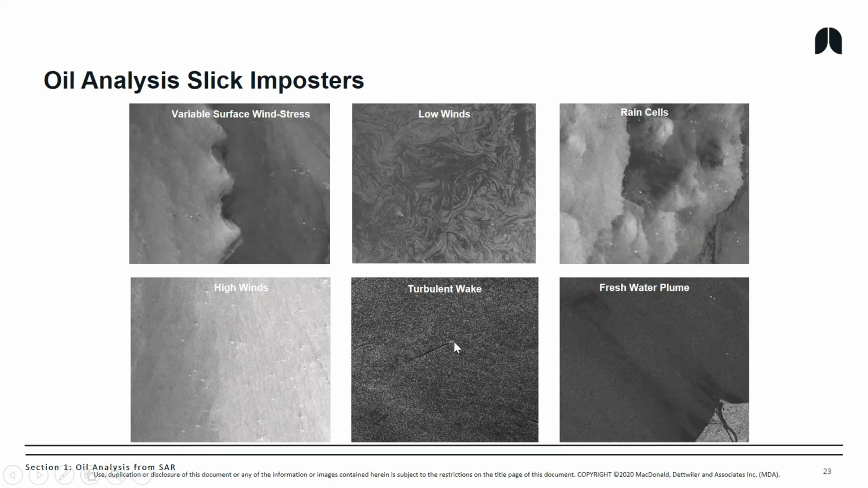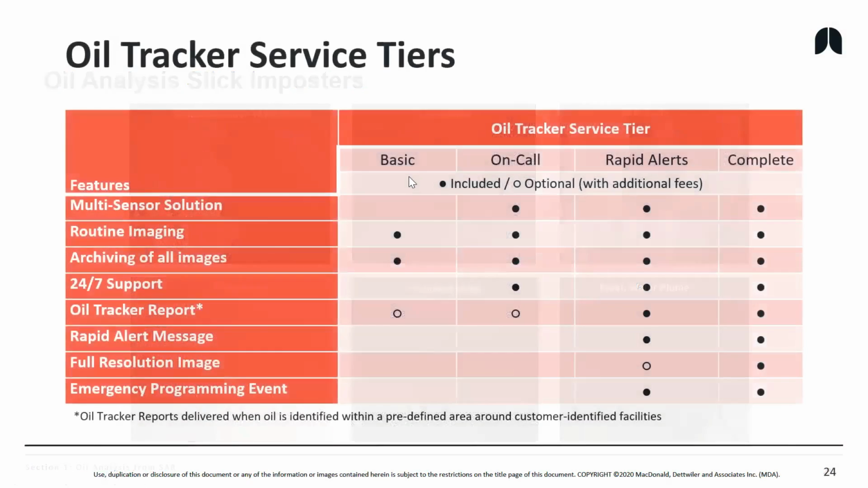You can even have turbulent wake through a rough sea that looks like an oil slick or a bilge dump, but it's not. And then you have freshwater plume effects from the effluence of natural waters coming into the ocean. So there are a number of things that we really watch for and are experienced in identifying, so that you don't end up with erroneous interpretations. And we work carefully with customers through all of this to make sure that our interpretation matches their expectations.